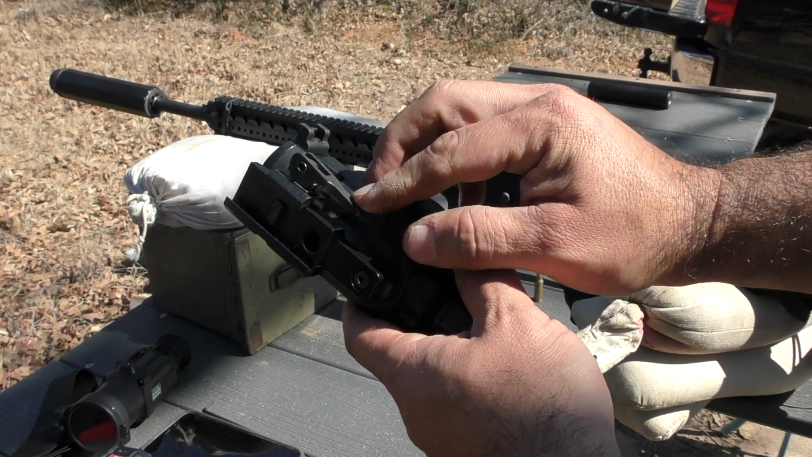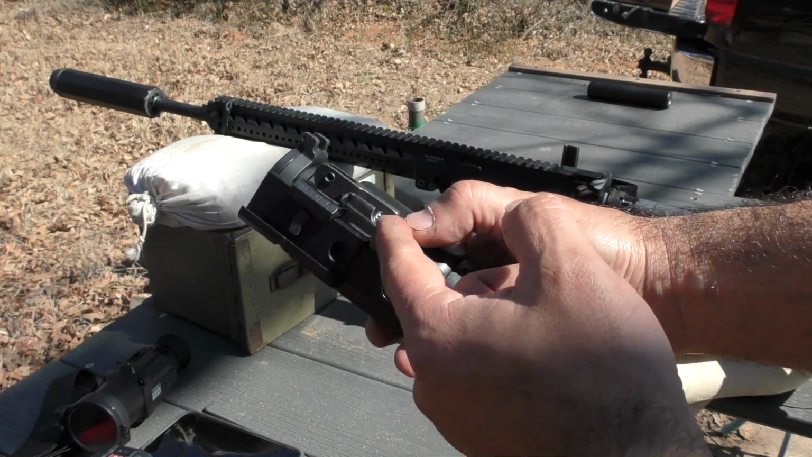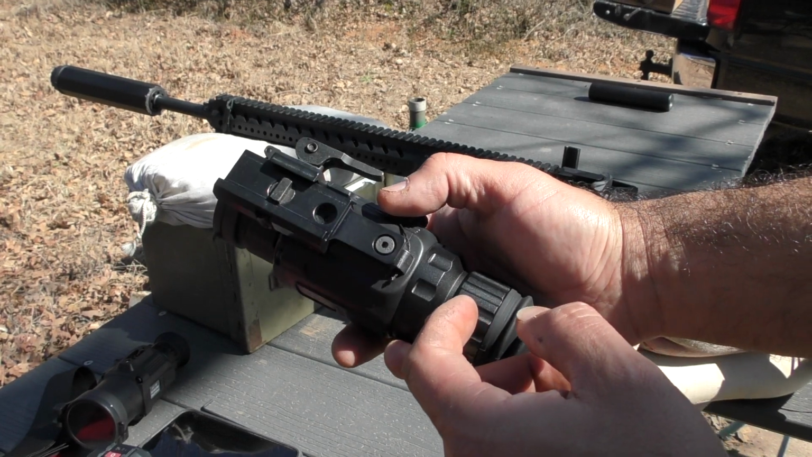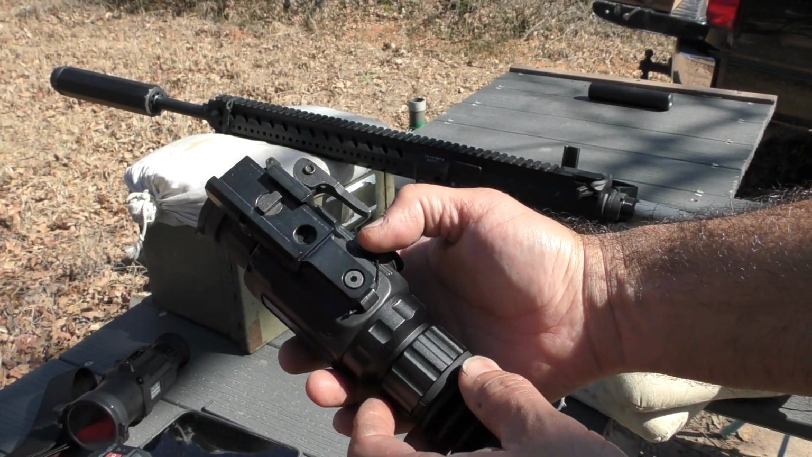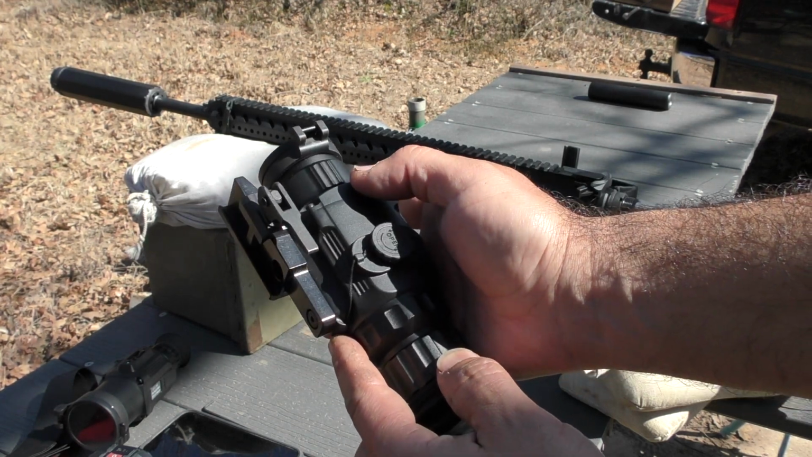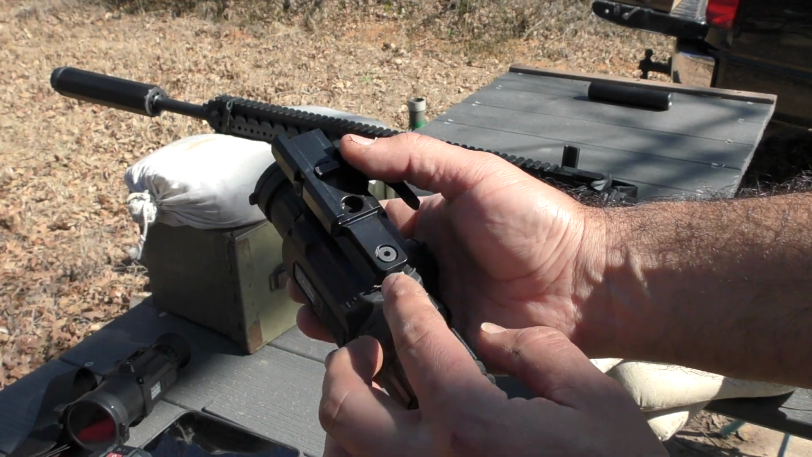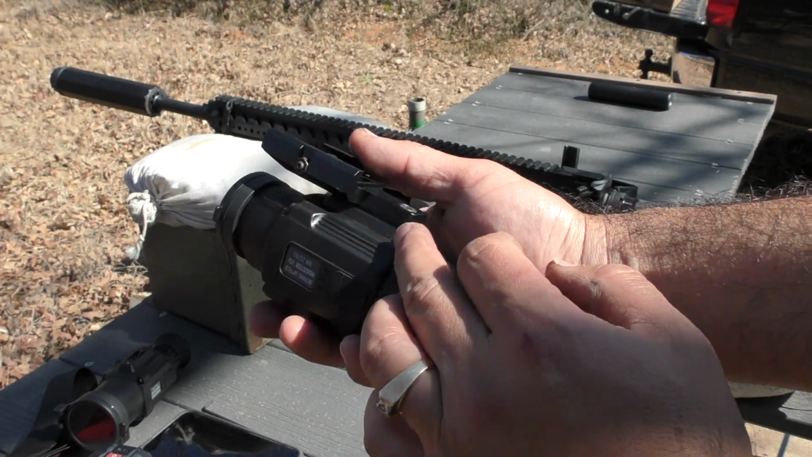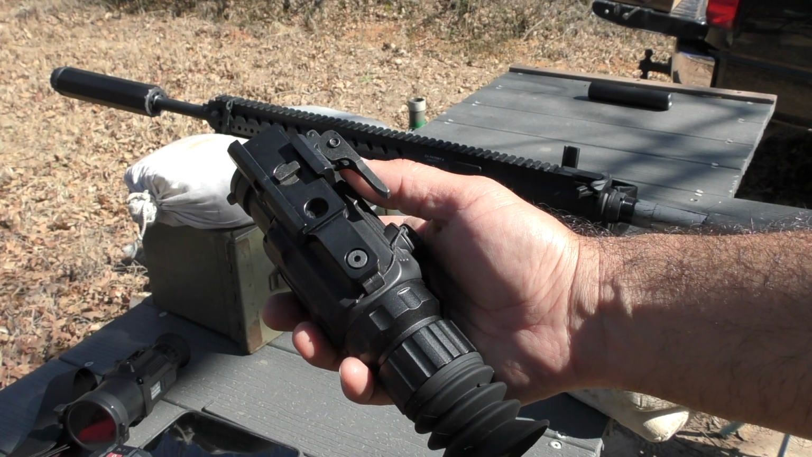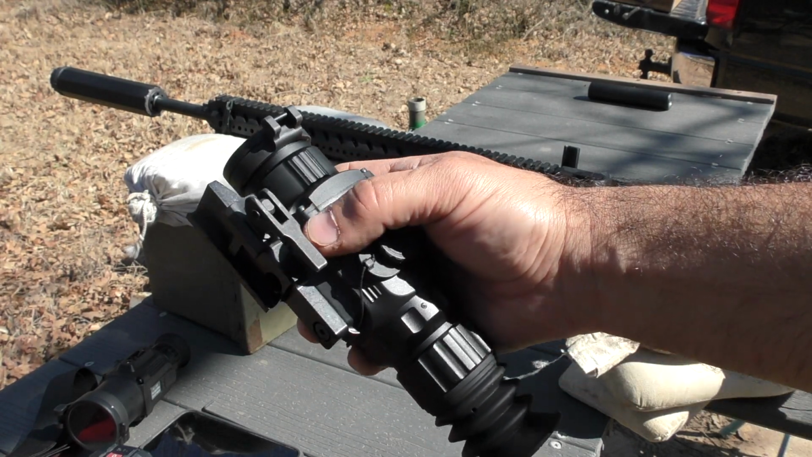And by QD, it's adjustable, quick release, transfers from gun to gun very well. Bering does an absolutely fantastic job with their mount to scope interface. They use proper torque, and then I believe they put an epoxy in here as well to lock that in, and it's collimated at the factory for best alignment.